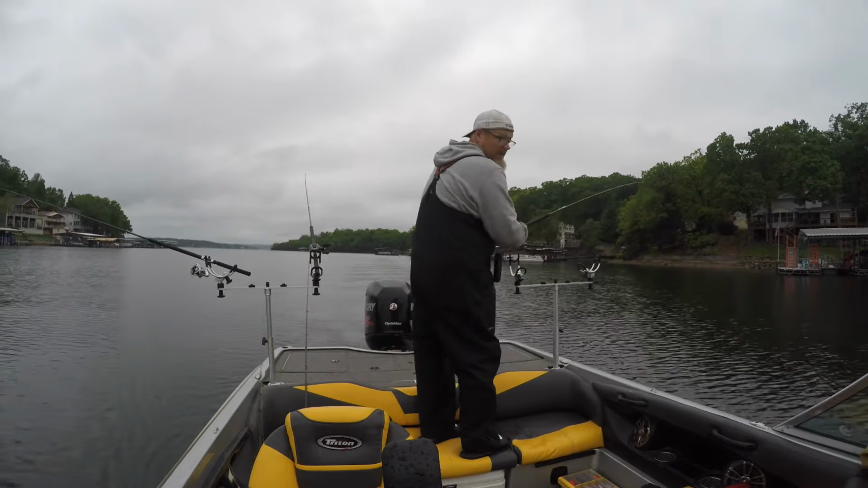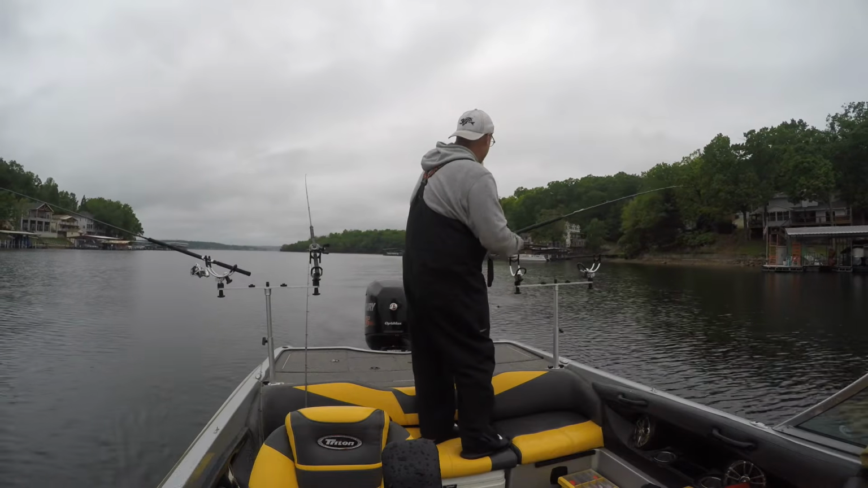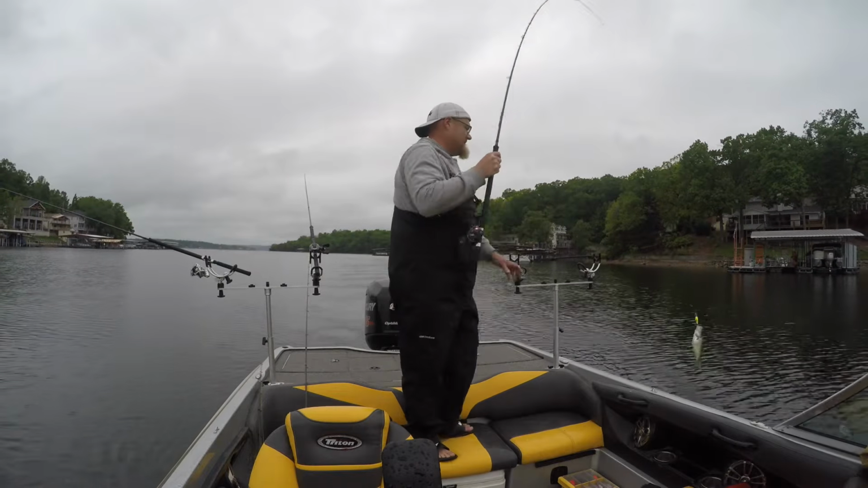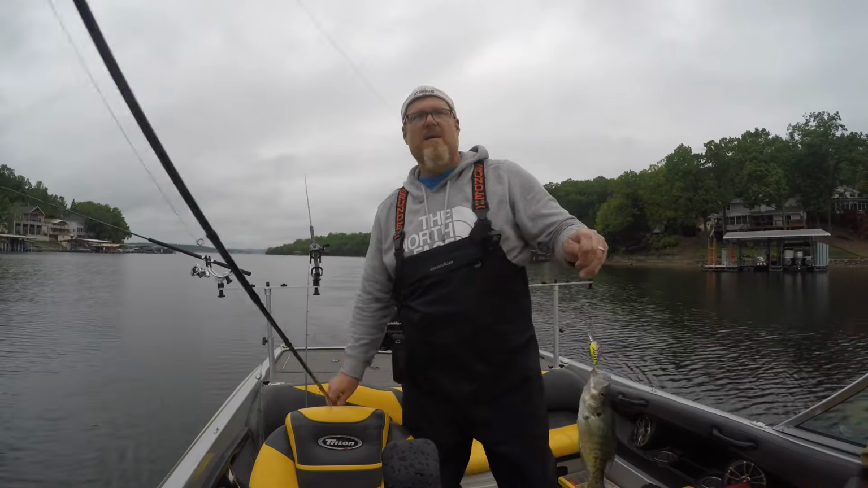I didn't see that rod tip go down, and I noticed it wasn't vibrating anymore. And we got us a nice crappie.